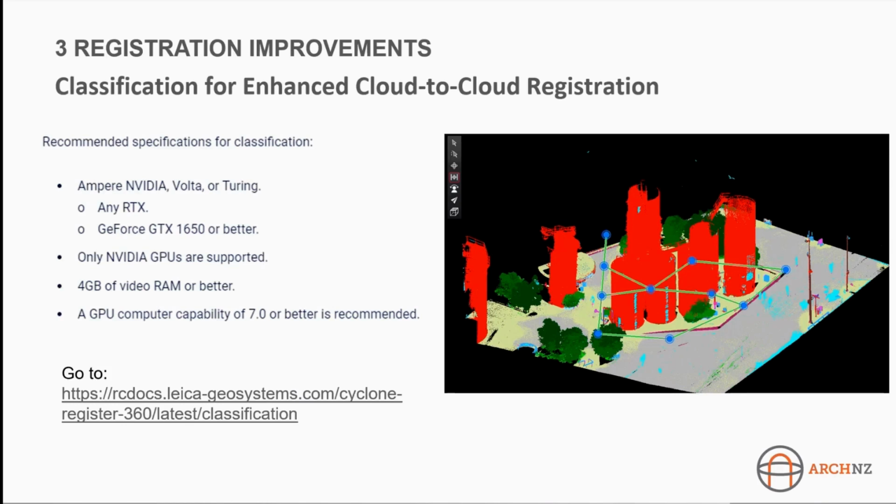The classification is not automatically installed, and quite often if you have IT settings, they might not have let you do the classification install. The reason it's a separate install, which comes after you've done your Register 360 install when it says, do you want to install the classification manager, is because you do need quite high specs to run it. So these are the specs from Leica on the screen here, all around the graphics card that you're using and the GPU RAM.